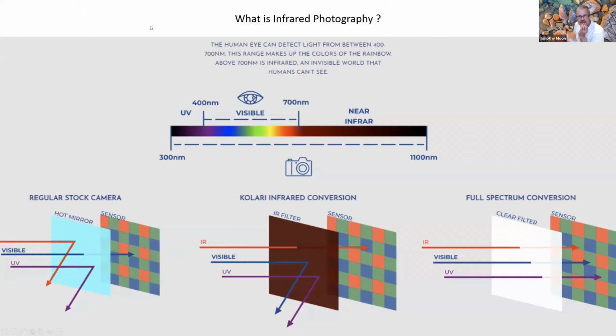So, what is infrared? For those who didn't do science at school or aren't scientifically inclined, this gives you a little bit of a summary of what goes on. All right. So light is in waves, and the wavelength is measured in nanometers, and between 400 nanometers and 700 nanometers is what we see. So the rainbow happens between 400 and 700 nanometers, and then you've got UV, ultraviolet.